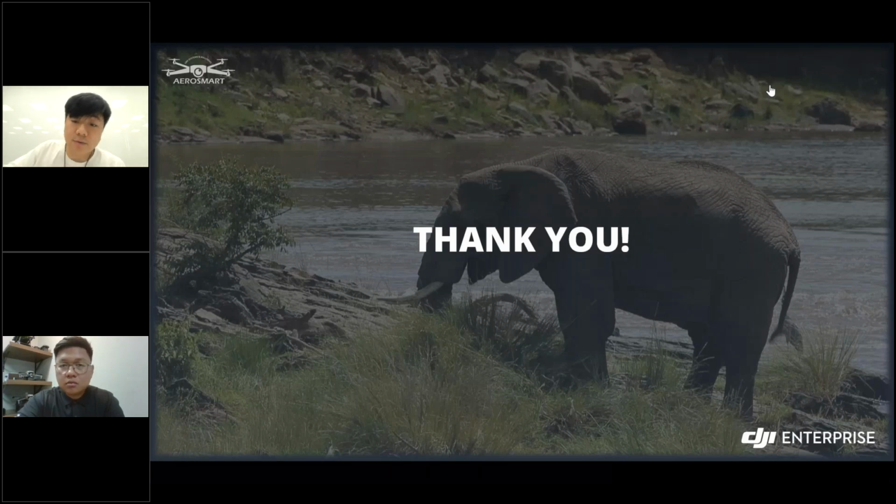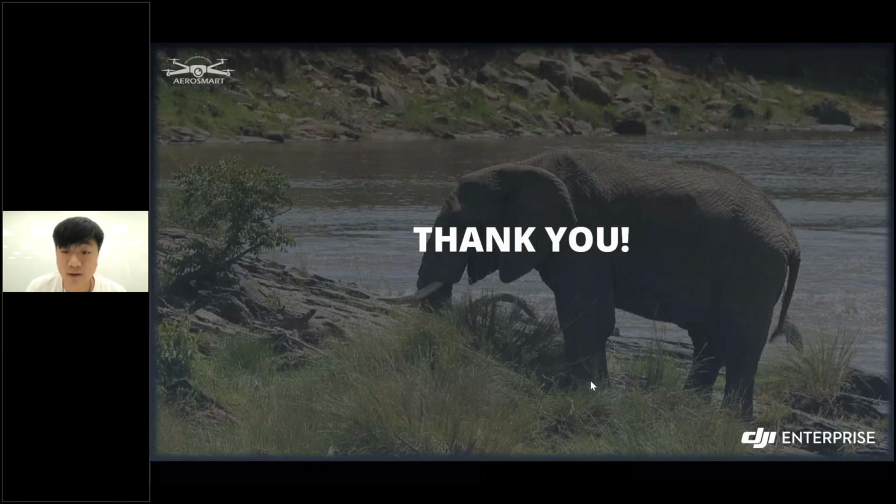And also there are some questions related to creating the mission with the DJI FlyHub 2 to always do the patrol every day in the Mara Elephant Project. And this is definitely something FlyHub 2 can do. It's also an improvement that maybe in the future will combine with the dock solution to do the automation task together.